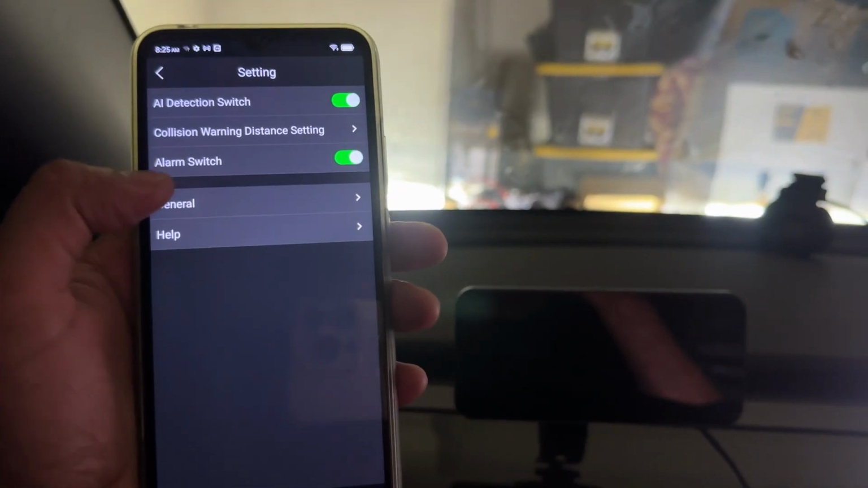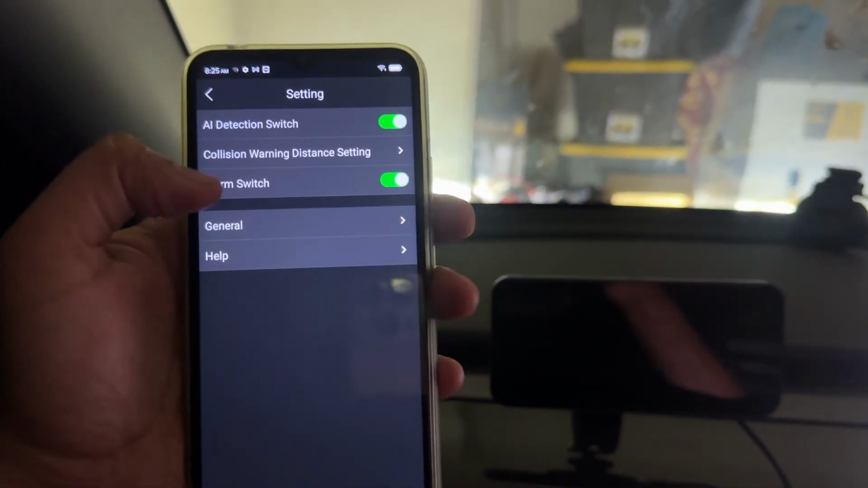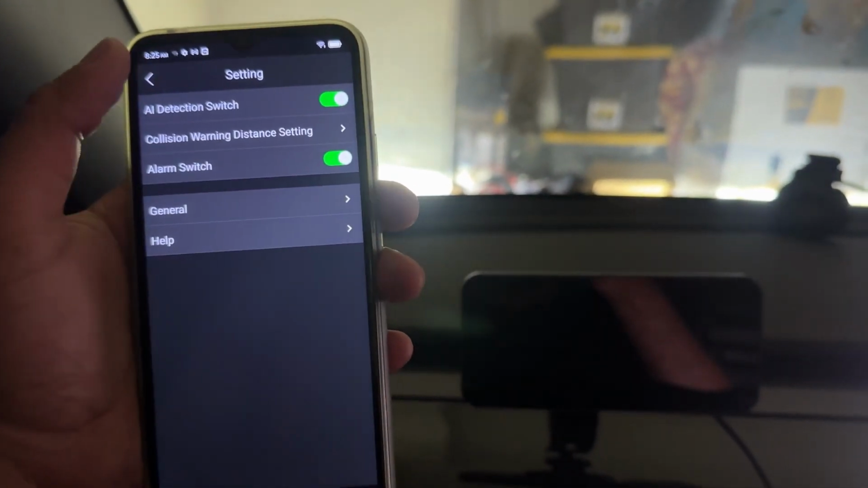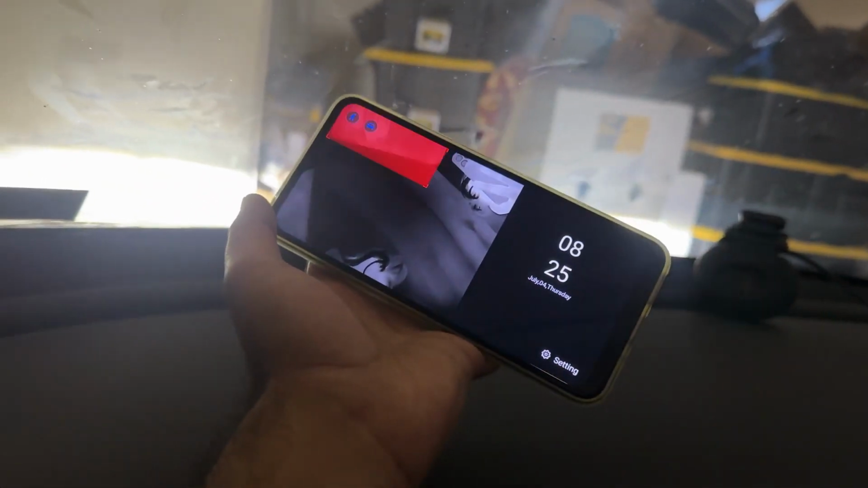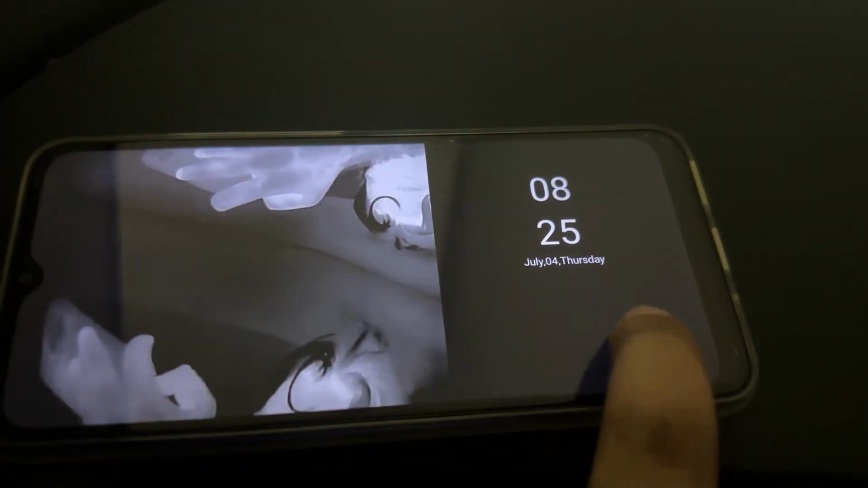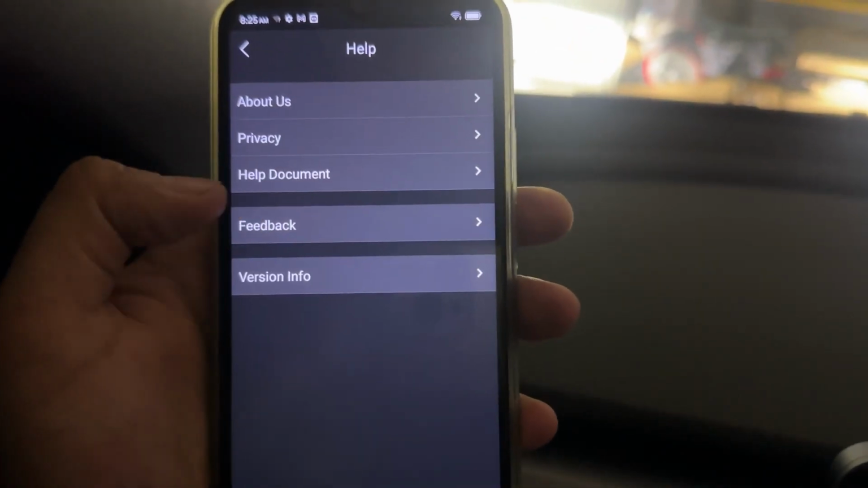So one thing I haven't been able to figure out is for it to sound an alarm. Right here it says alarm switch, but when I get close, if I look at the live view or even with the screen there, it doesn't beep, right? Even if it detects that there is something in the way, it's not beeping right now, and it says it should be able to do that, which is intuitive. I haven't been able to figure that out, because if I go here and it says help, and if I go to the help document, it is a feature.